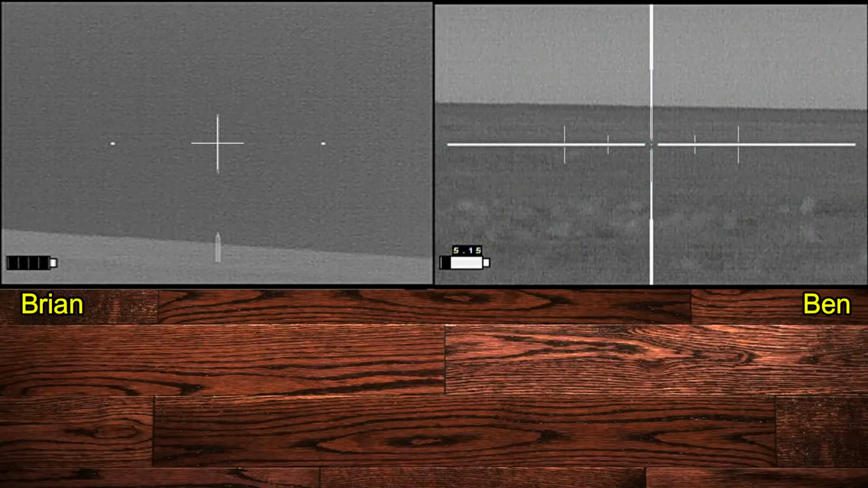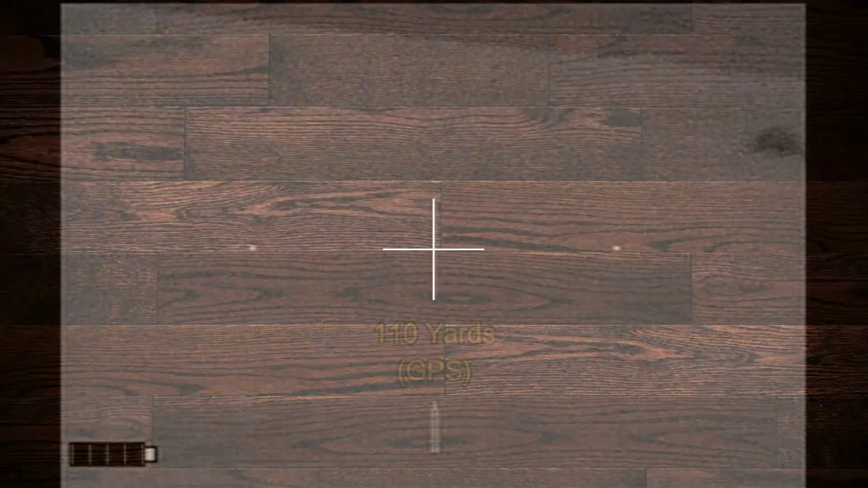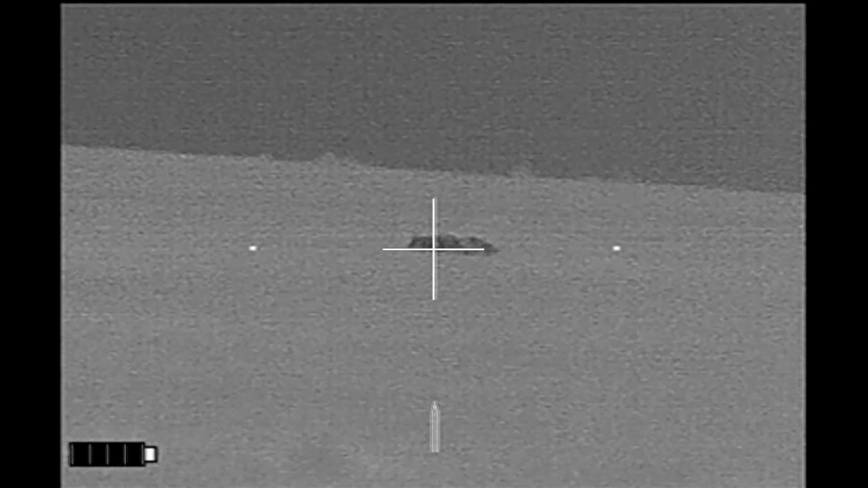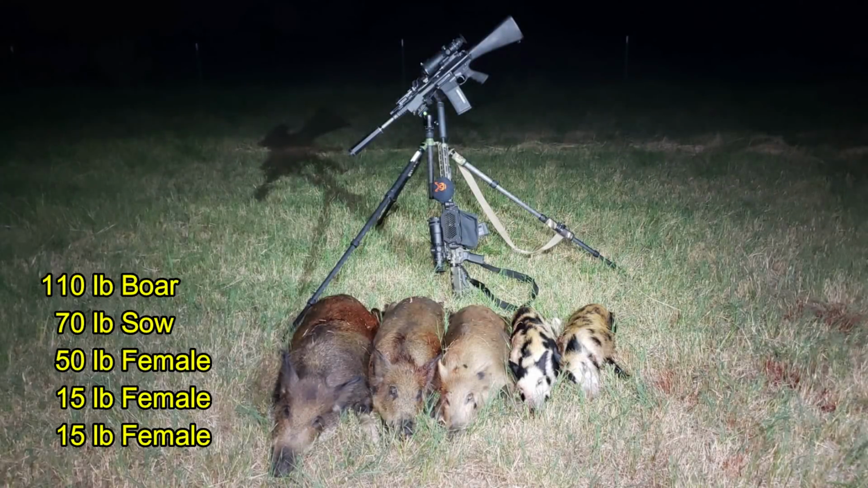I didn't see all those to the right. And then Ben's hog gets up again. He's up again. He's not going anywhere now. So we started off the night with 5 hogs.